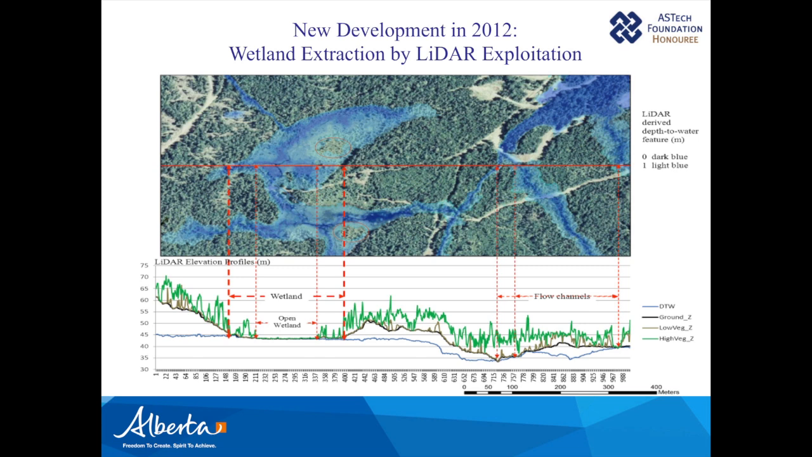Essentially what we're looking at is trying to mine different attributes of the LiDAR and looking at different patterns. What we're really trying to do is define the boundary of wetland complexes. We're not trying to map wetlands, and this was never started to map wetlands, and LiDAR is not the best tool to actually try to do wetland classification with. But what we wanted in forestry was to know where is the boundary between operable forests and the wetland areas.